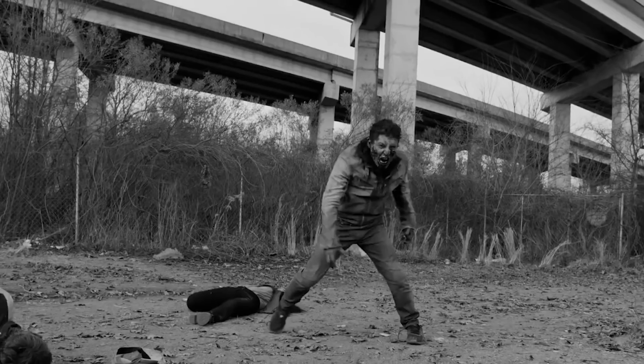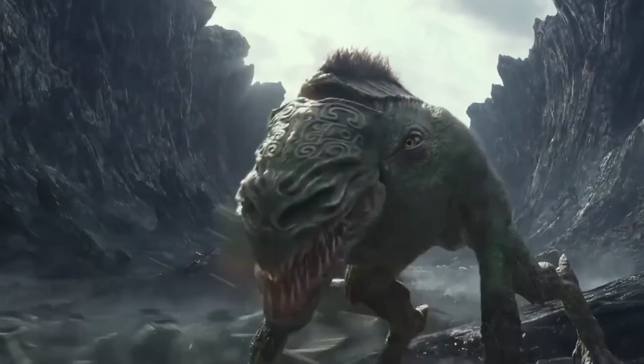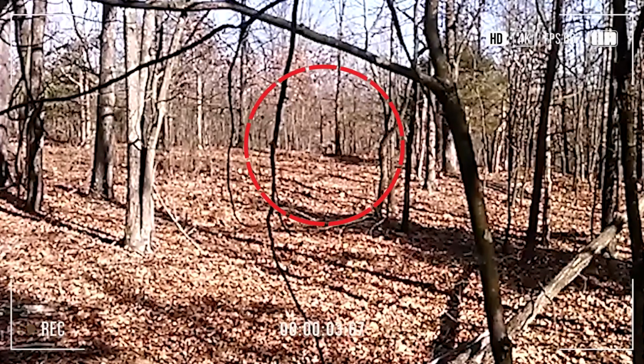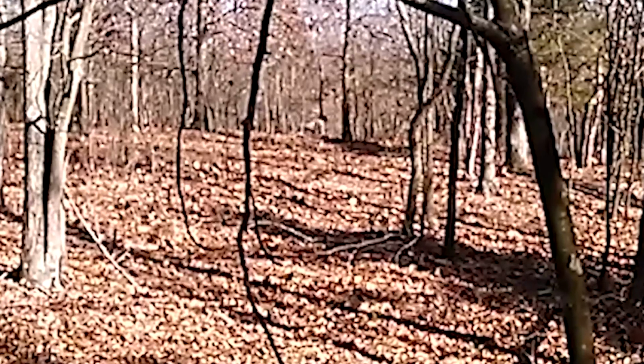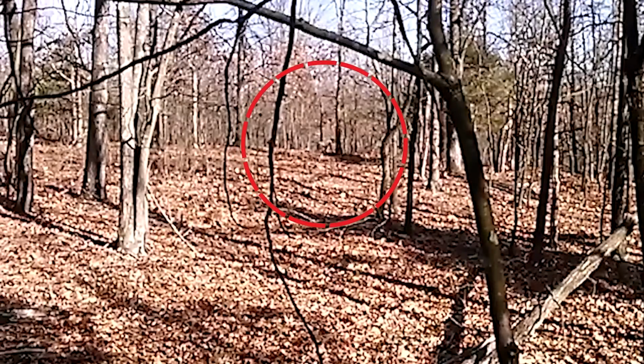Or perhaps something like a real-life zombie on the hunt? Or just another classic alien encounter? The mystery deepens as the identity of the video recorder and the location remain unknown. We're left to speculate about the nature of this curious daylight sighting, raising questions that may never be answered.